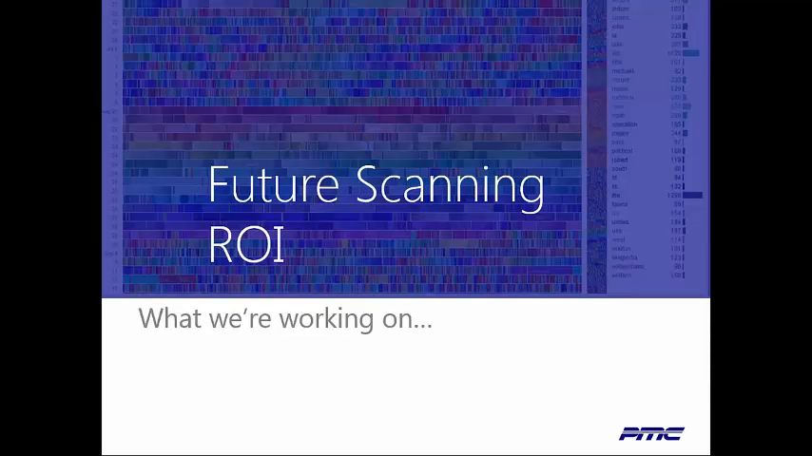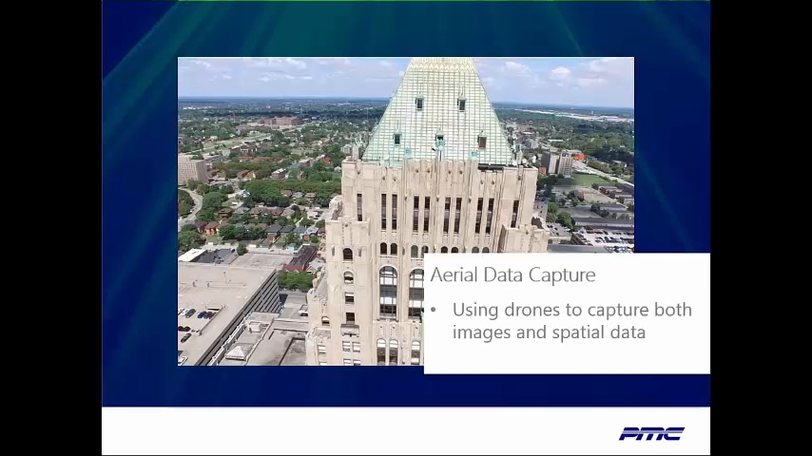In keeping on the leading edge of technology, we have been successfully working with new methods of data gathering. Our first pilot project with drone data capture was the Fisher Building in downtown Detroit. The structural engineer had a need to evaluate conditions of the exterior and reduce the number of platform drops needed for visual inspection.